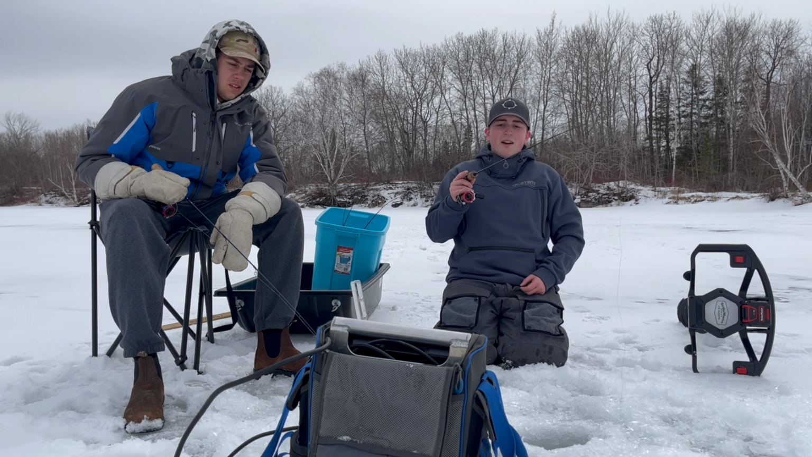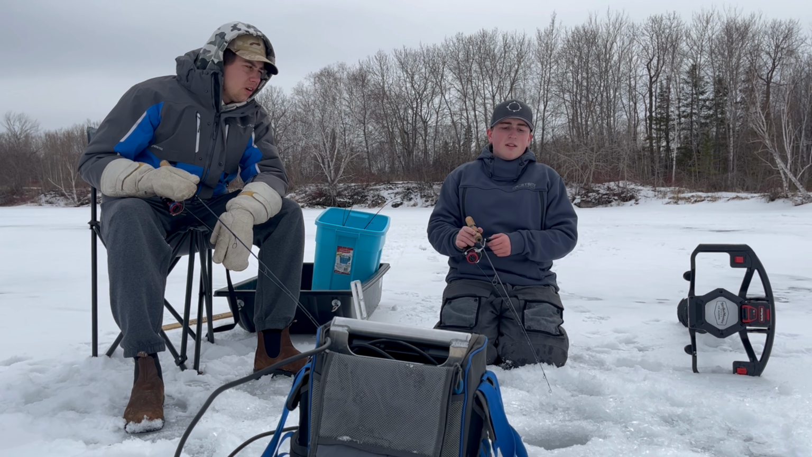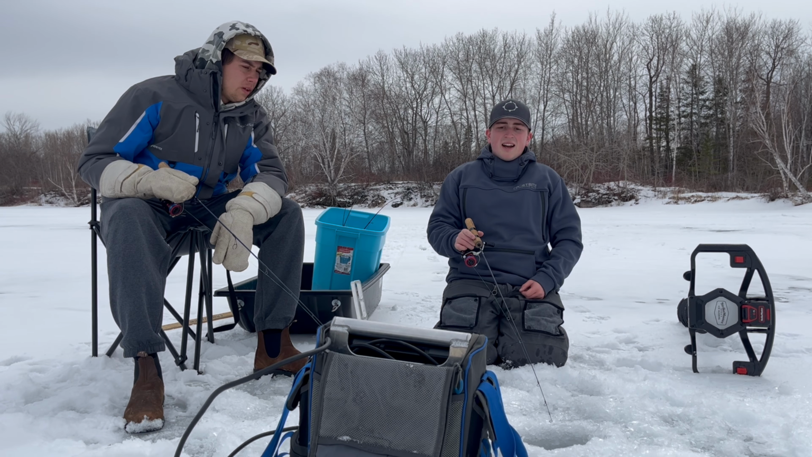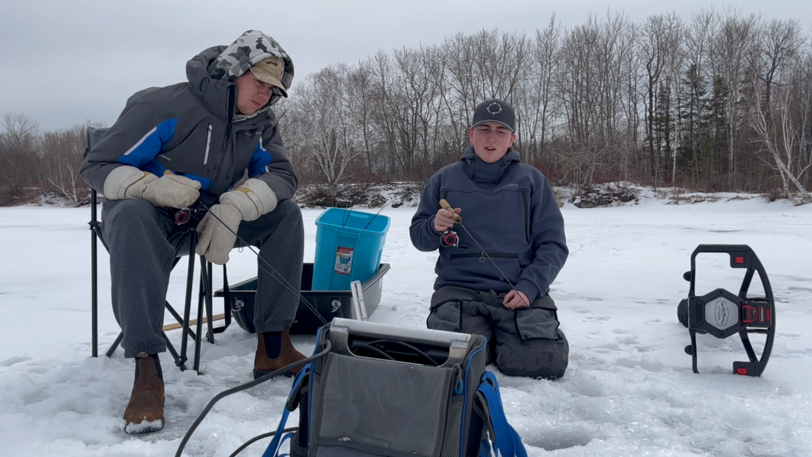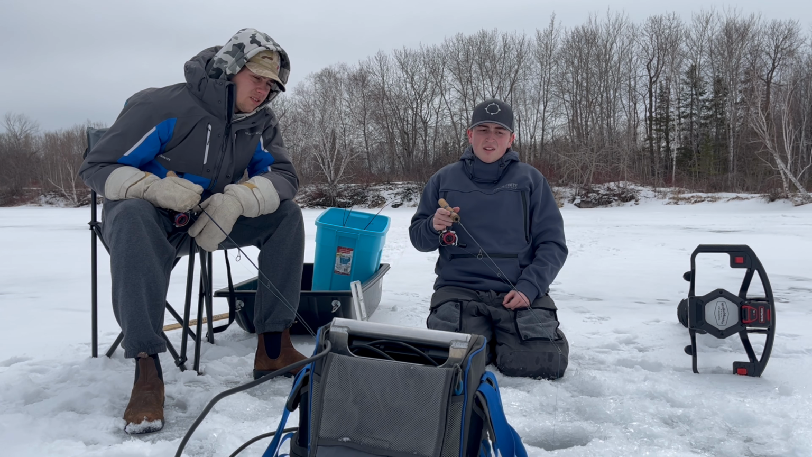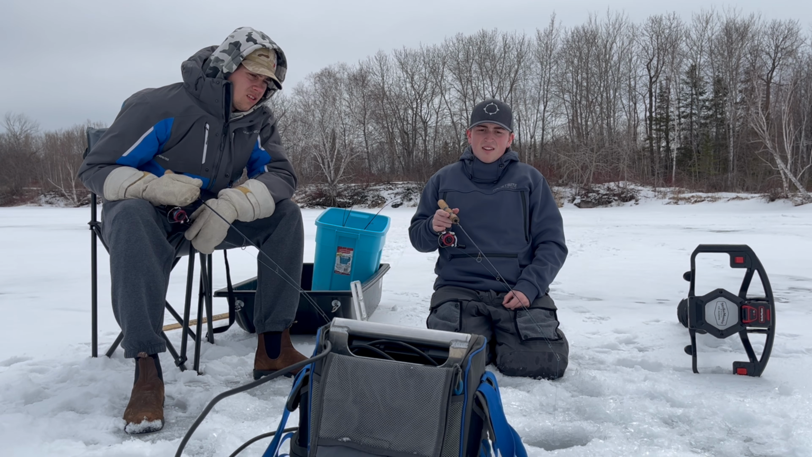Oh, I just got bit. Seriously? Yeah, I think they might like the smaller thing. This is way smaller. What do you got on? The spike. That's tiny. The white Frostbite spike? Yeah. I got a smaller one on right now. These look like bigger marks. Yeah, they do actually. Well, bigger for the bluegill that we've been seeing down at the bottom.